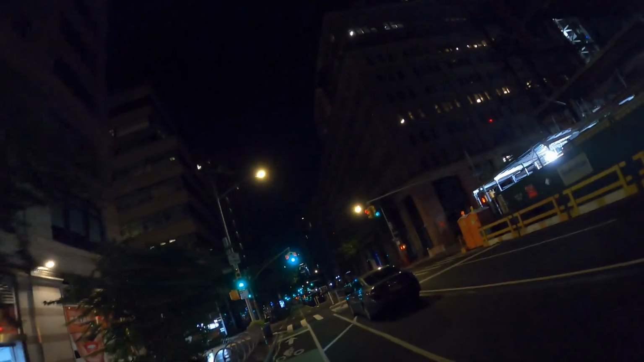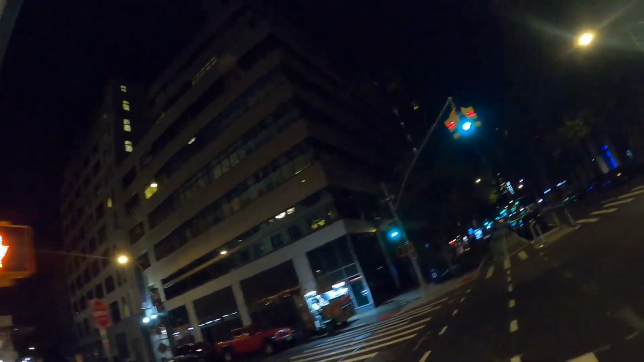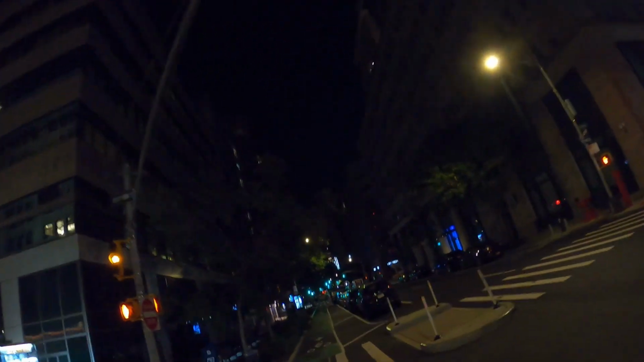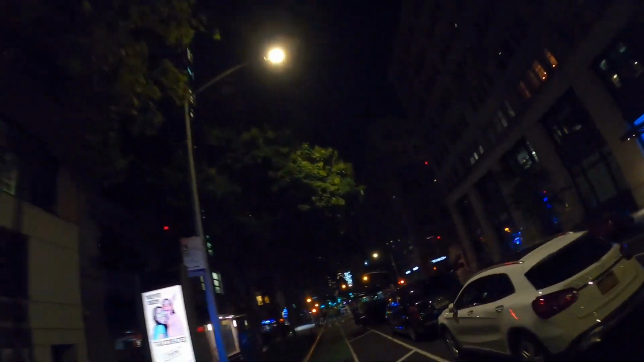Yeah, here's what I like. A nice bike lane. Nothing coming.